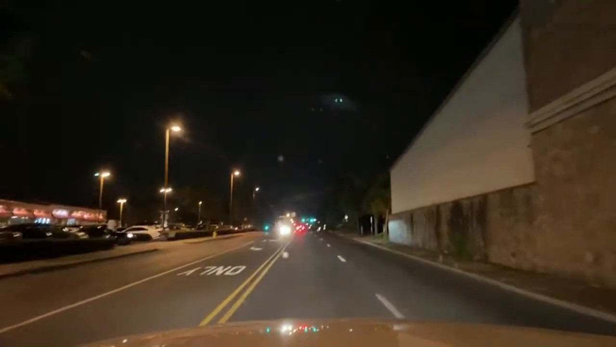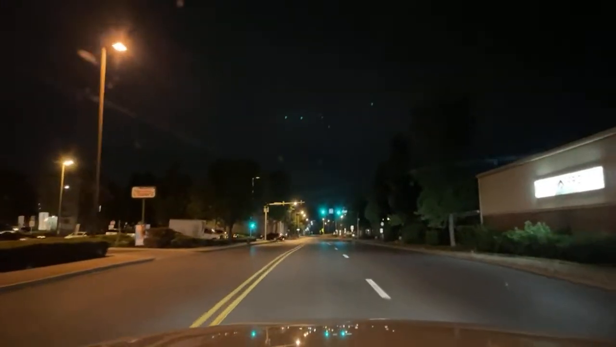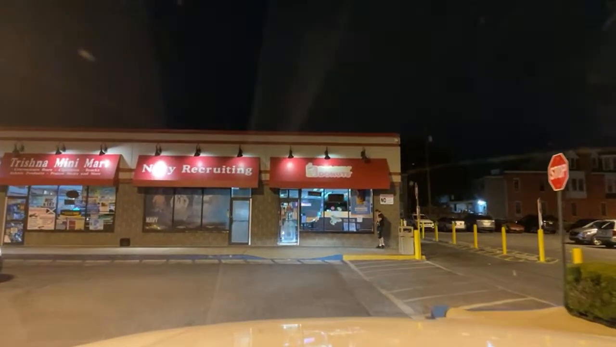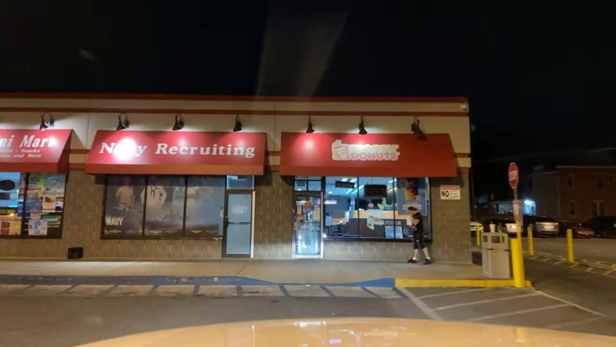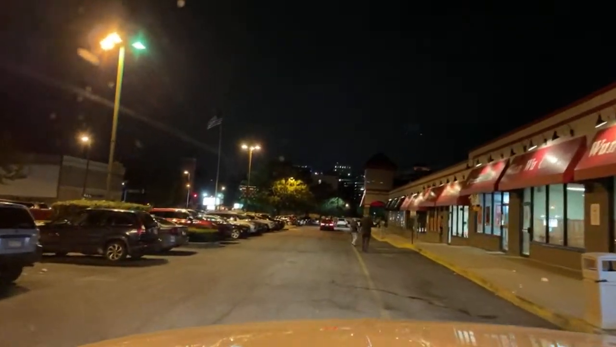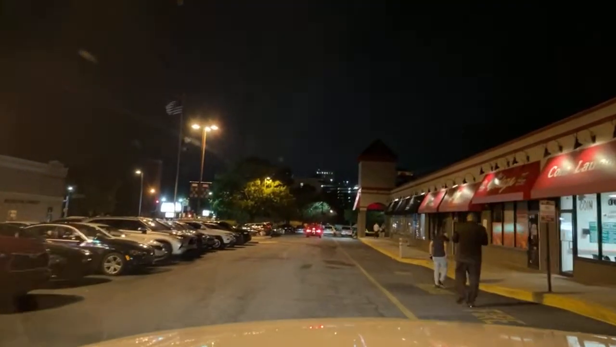Wow, look at all the clubs are open on a Sunday night. I guess nobody works tomorrow. 76 night shift. Wow, nobody works Monday mornings? The club is packed, people. What's this guy? He's still alive. He's walking. All right, he was standing, so I thought he was something else. Look at these. Yeah, the club is quite crowded tonight.